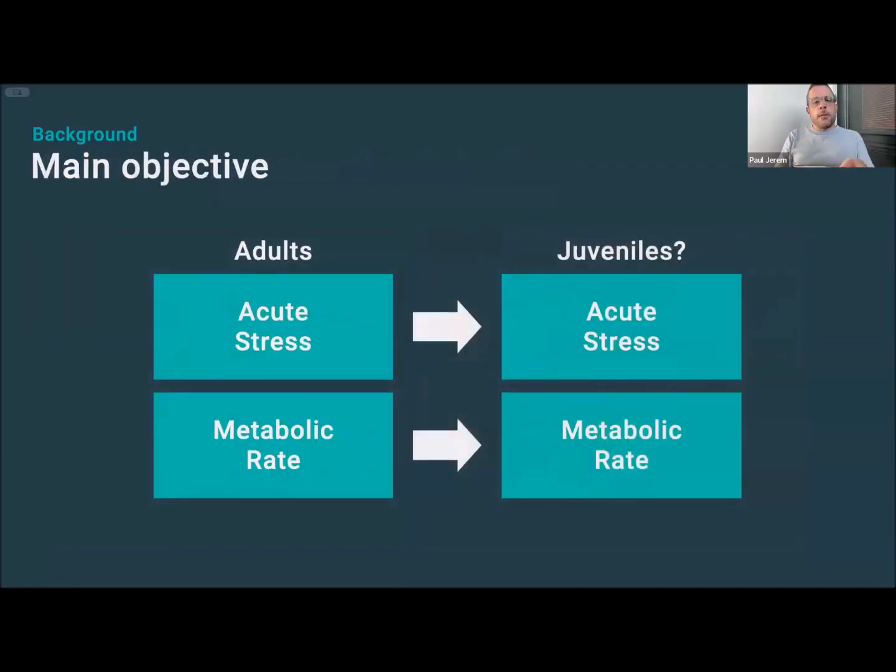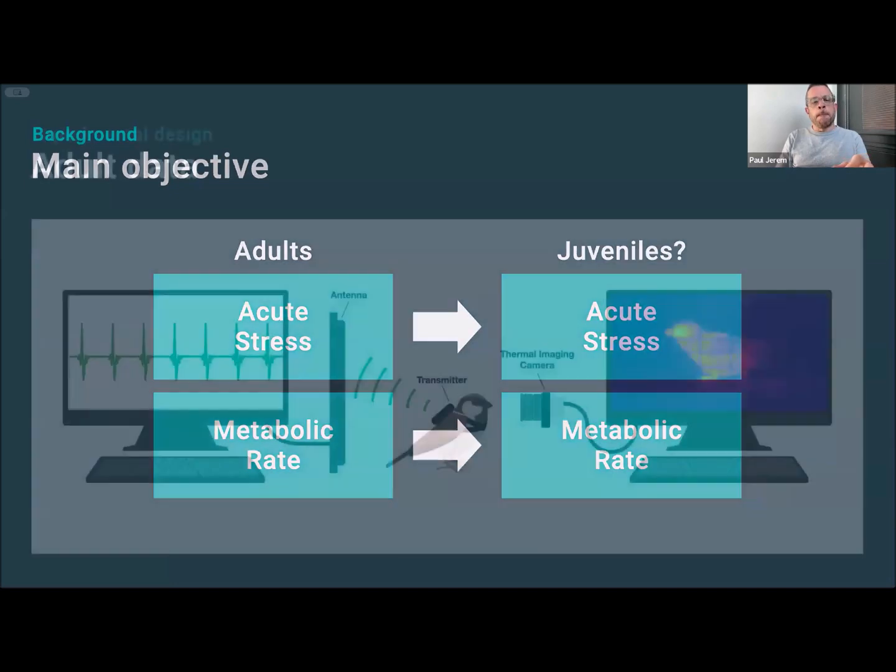So to find out whether this is the case, we set out to leverage data collected during tests on adult birds, validating links between body surface temperatures and two sympathetic adrenal medullary associated processes, acute stress and metabolic rate.